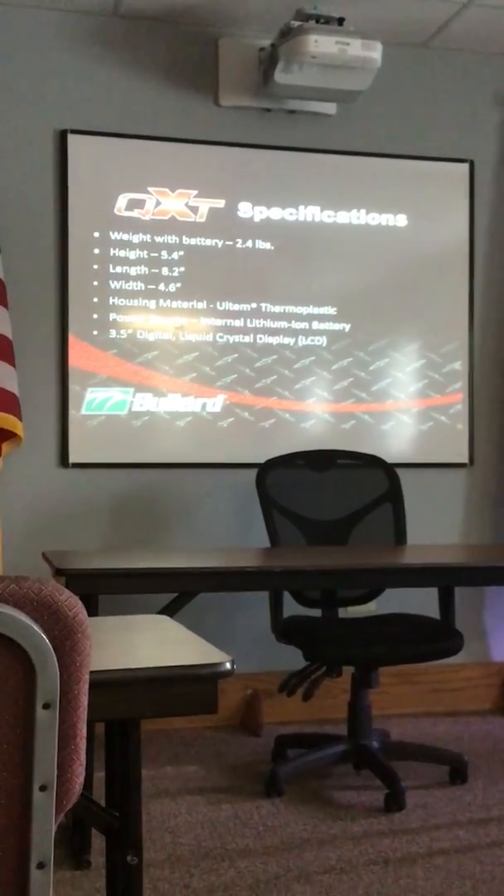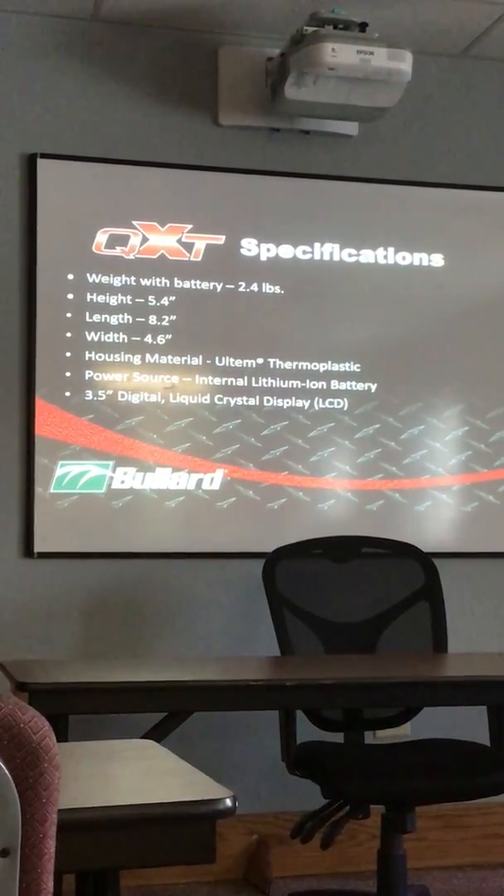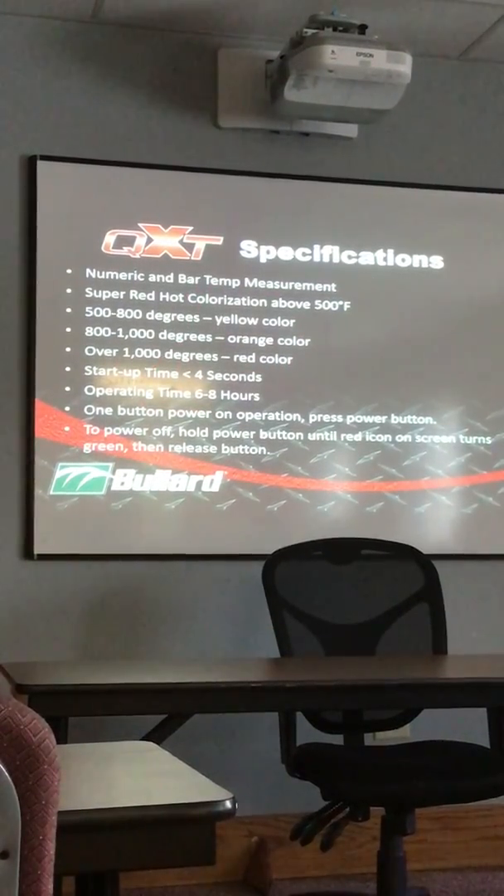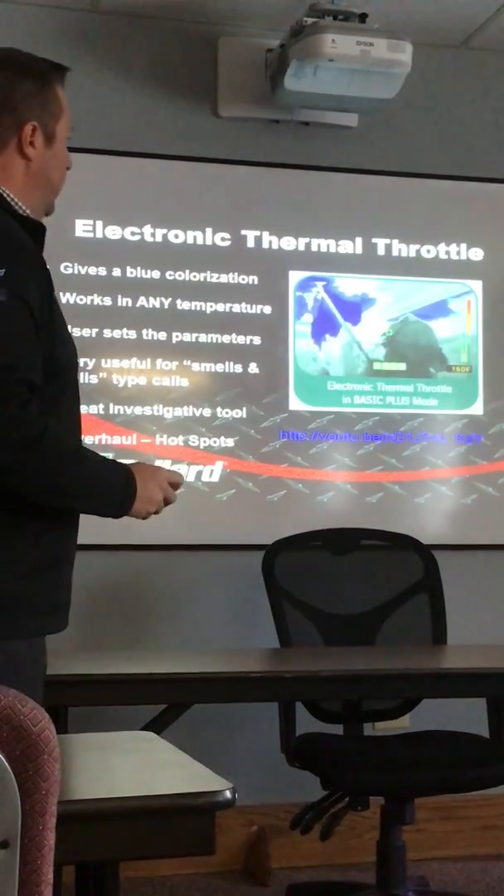Like I said, the power source is that internal lithium-ion battery. The camera has a 5-year warranty, and the battery has a 5-year warranty as well. Then a 3.5-inch LCD display, like I told you earlier. Went through all this already. Colorization. Startup time is less than 4 seconds. And then you get a 6 to 8 hour runtime on it.